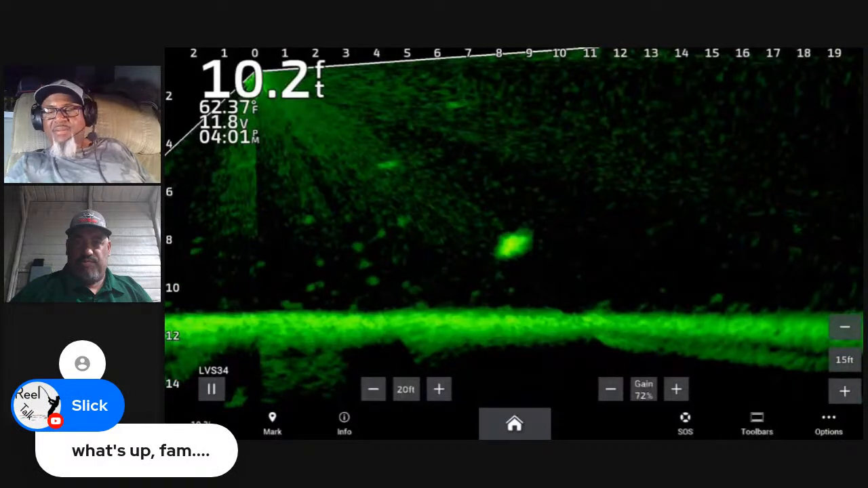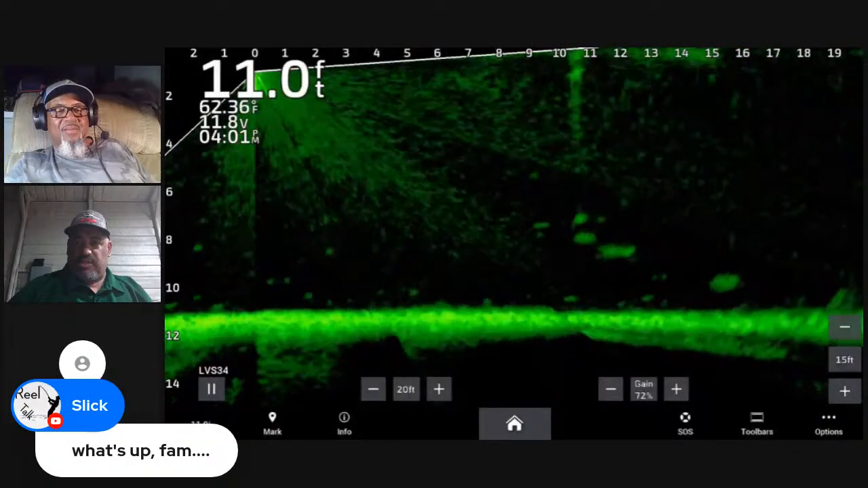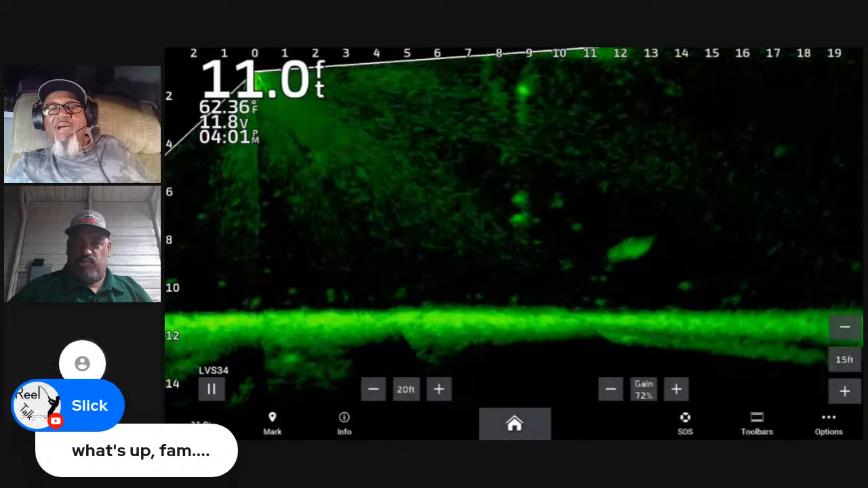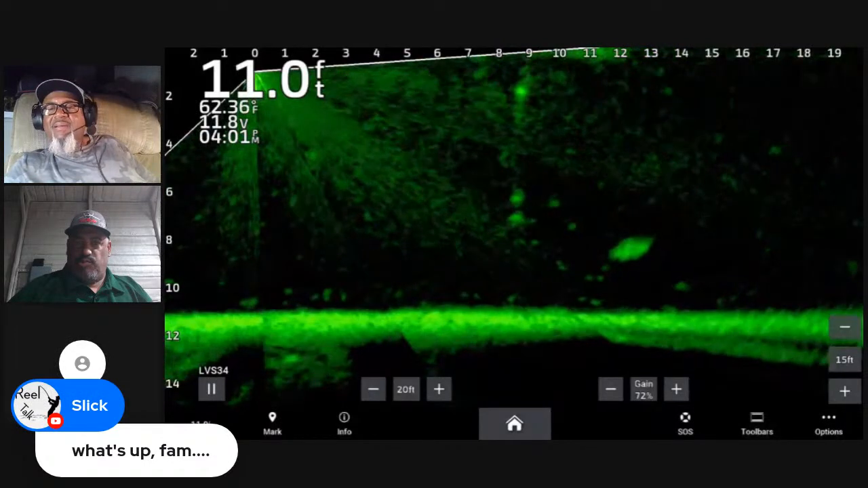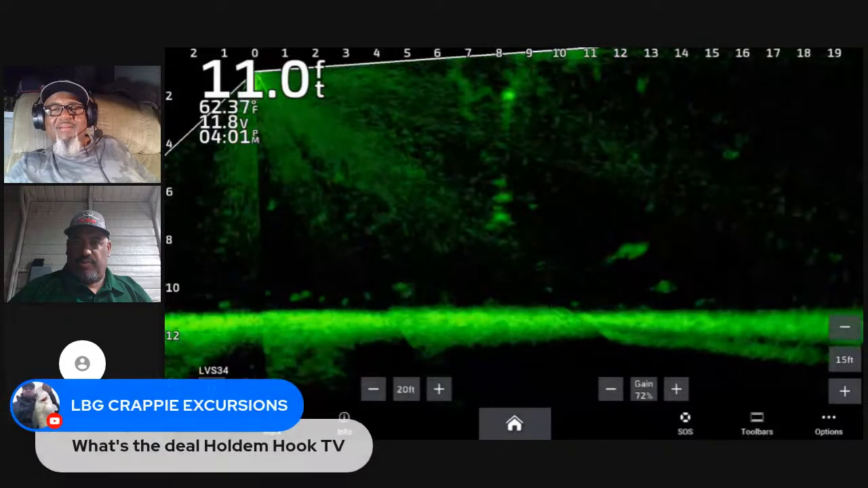And when you look at usually these big fish, they'll sit just like that in open water with their head up, and you just put that jig on top of them. Just hold on. You paused your camera. Yeah, I paused it.